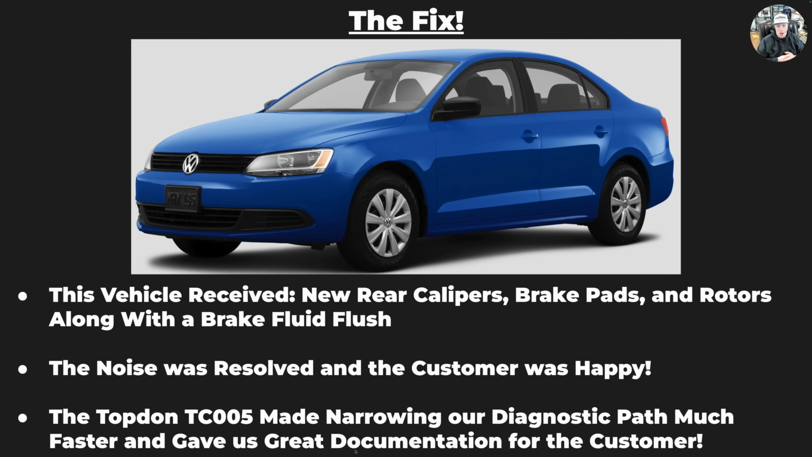Just wanted to say how much the thermal imager really helps with this diagnosis. It really gets you to an answer very quickly as far as where you need to test and what you need to be looking at to find the root cause of the problem. So you can use any of your Topdon thermal imagers to accomplish this. We just used the TC005 in this video.